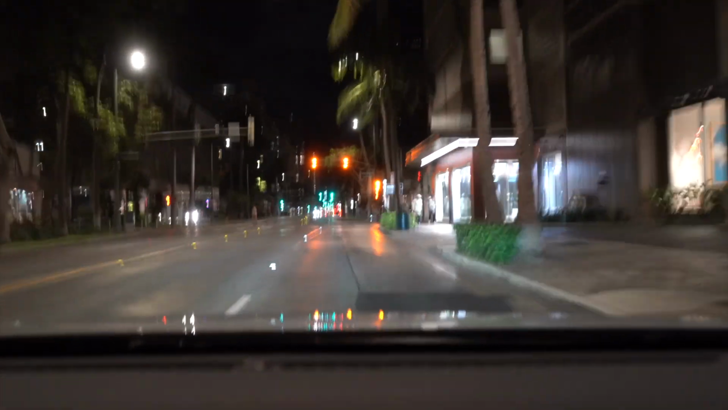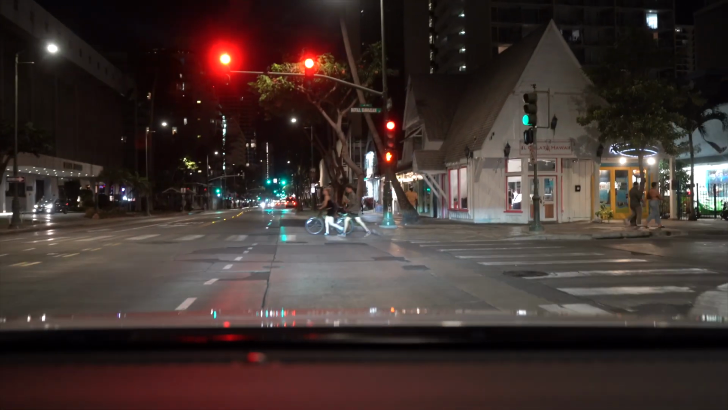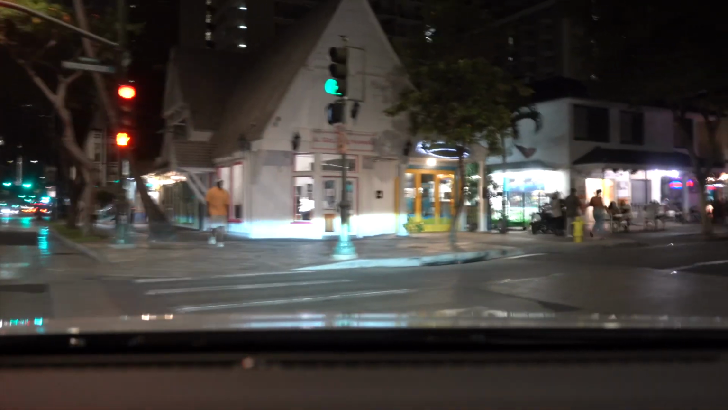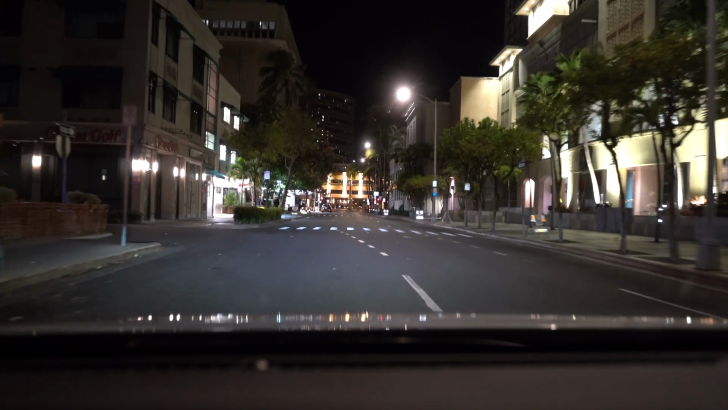Alright, so here's a side street right here. I'm going to turn down this street. And it looks like people are sitting out in front of the restaurants having something to eat, enjoying the night.